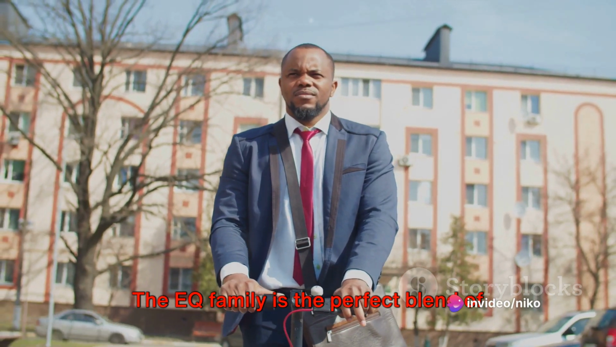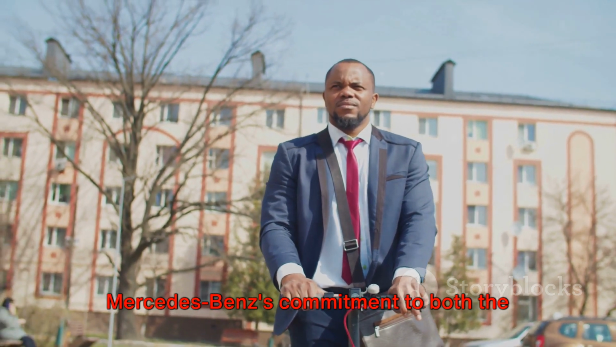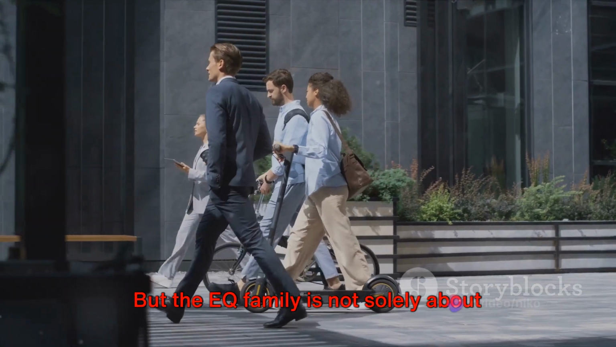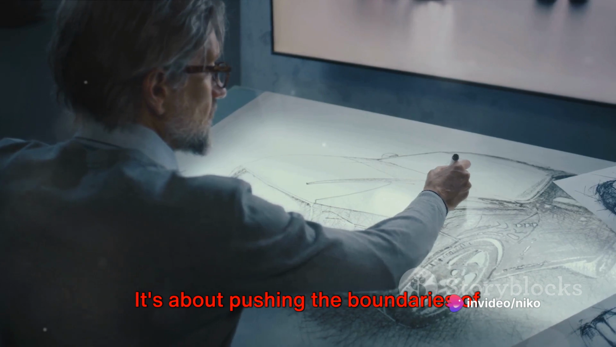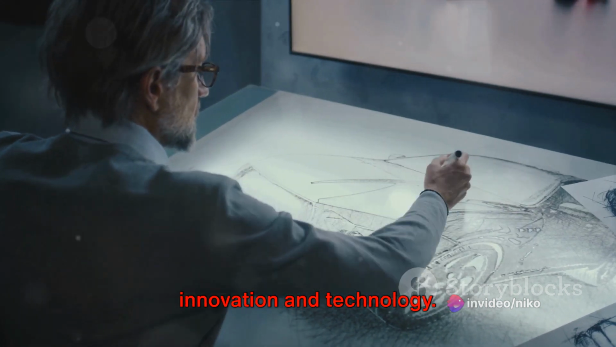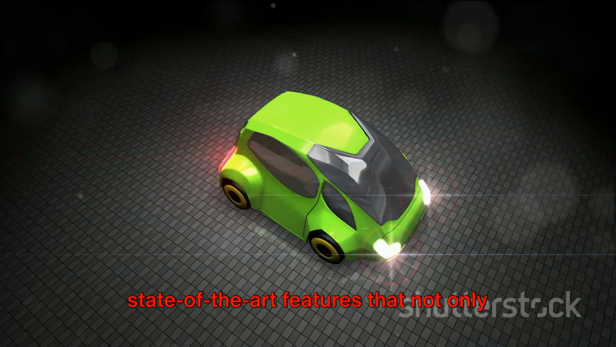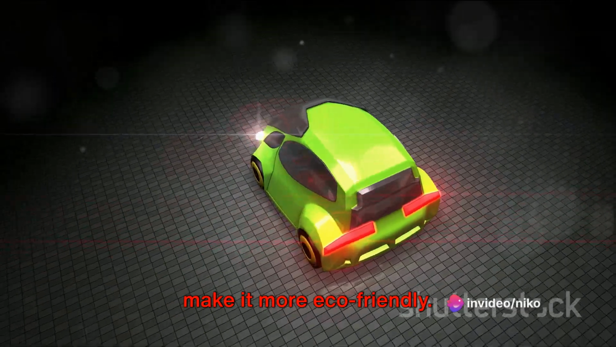The EQ family is the perfect blend of luxury and sustainability, a testament to Mercedes-Benz's commitment to both the environment and its customers. But the EQ family is not solely about reducing carbon emissions. It's about pushing the boundaries of innovation and technology. These vehicles are equipped with state-of-the-art features that not only enhance the driving experience, but also make it more eco-friendly.